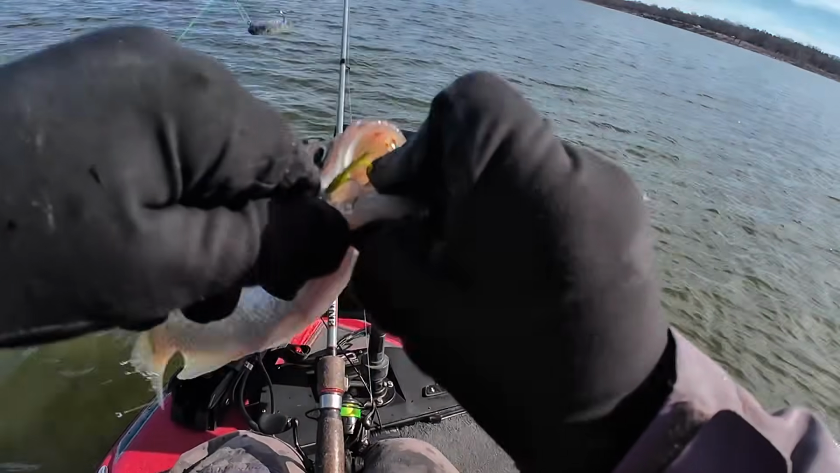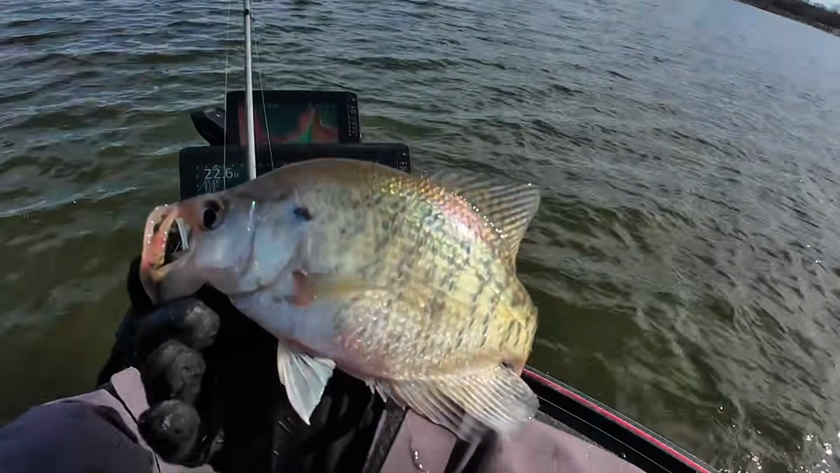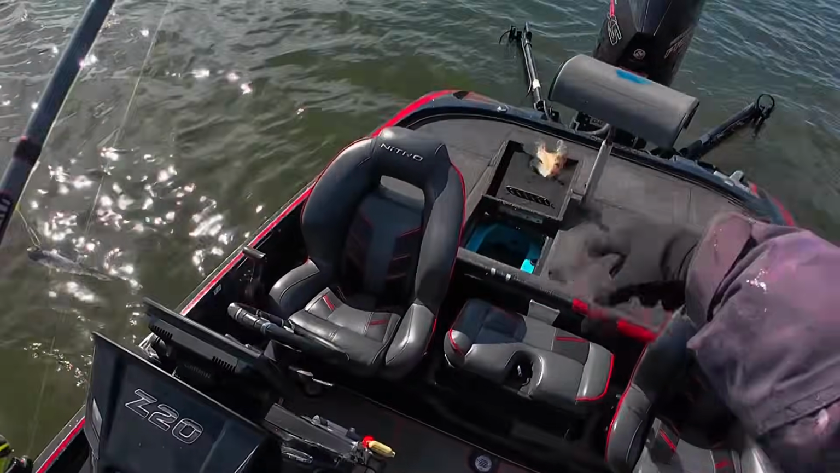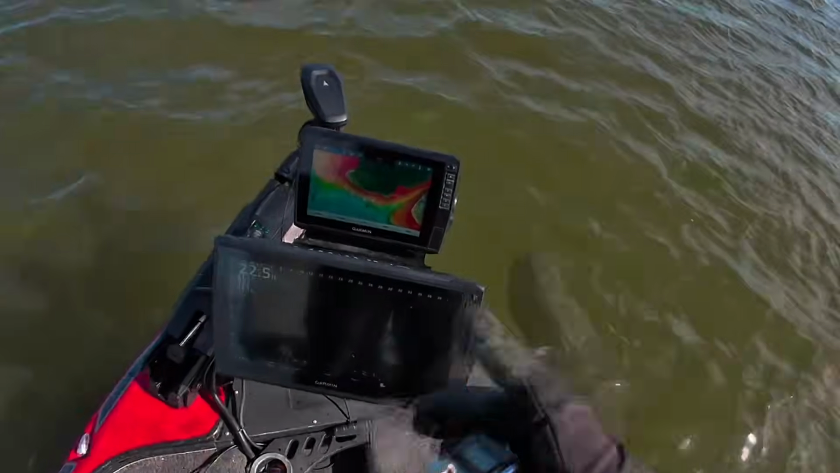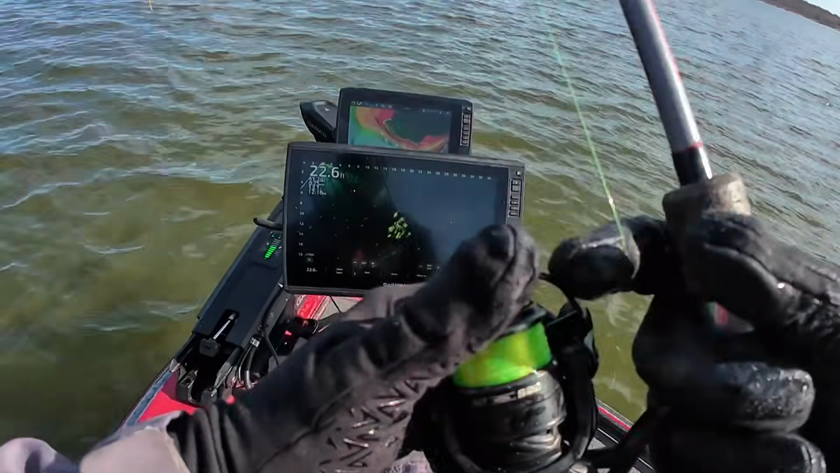10-incher. This one's been hooked before. He's got a hole on that side of the mouth, a big old hole. But I mean, he's a eater. 10 and a half inches. No size limit here. But 10 inches is about the smallest I want to keep. They do fry up the best though than smaller ones.